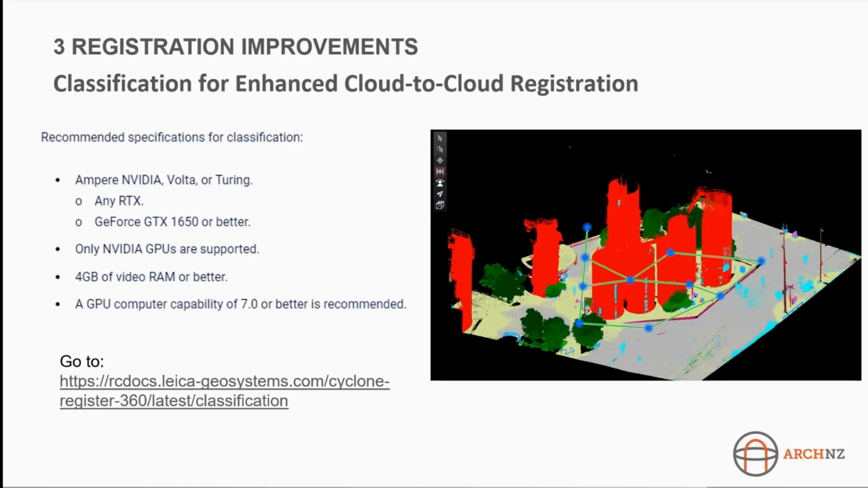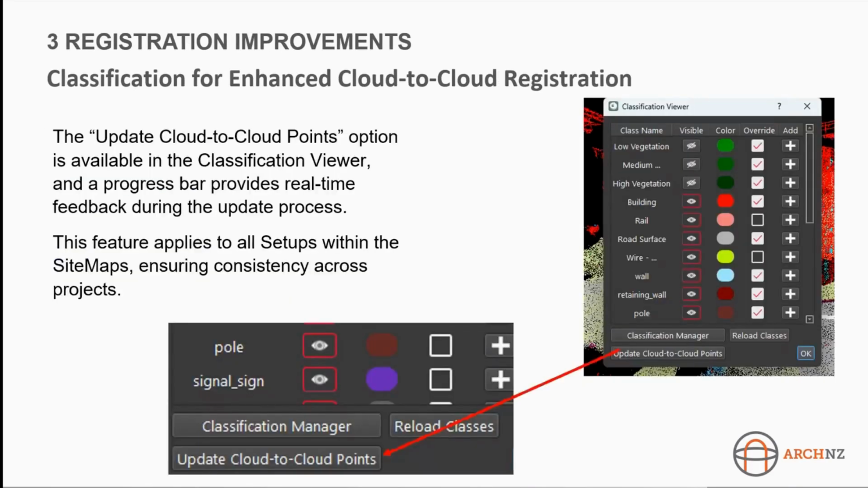So the change to the classification is that an update cloud-to-cloud points option has been added to the classification manager. Now, this is really awesome because if you have trees or people that have moved around the scene and you need to take them out of the cloud-to-cloud to make that stronger, then you can go through and disable those units and apply it.